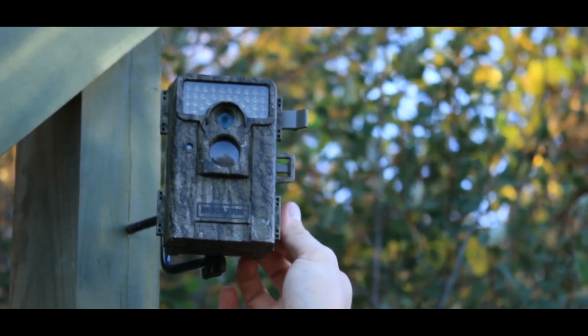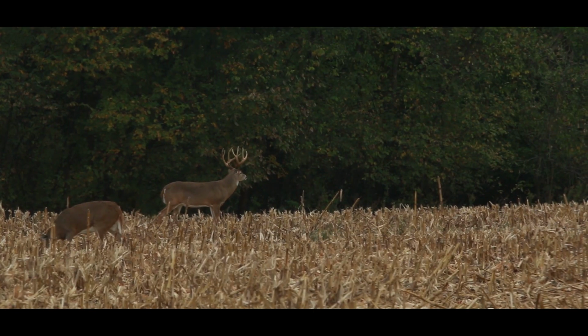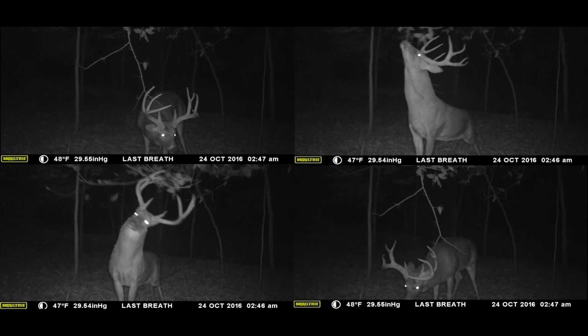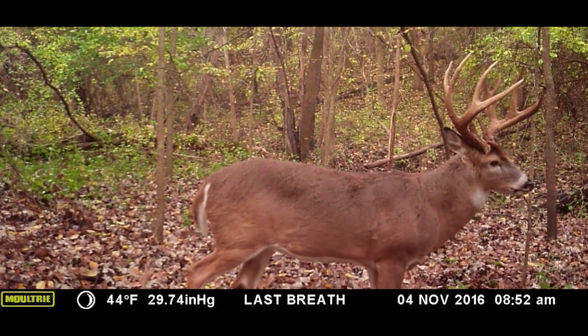We primarily used 3 cameras to pinpoint his movements. 2 cameras were used along field entrances off of his bedding, and 1 camera was used on one of his scrape lines. The cameras on the field edges were set to high sensitivity and 3 image burst. This made sure we did not miss him coming or leaving the field. The camera that was on his scrape line, we had set to video mode with 30-second video intervals. This allowed us to see and read his body language, as well as note the way that he approached the scrape.